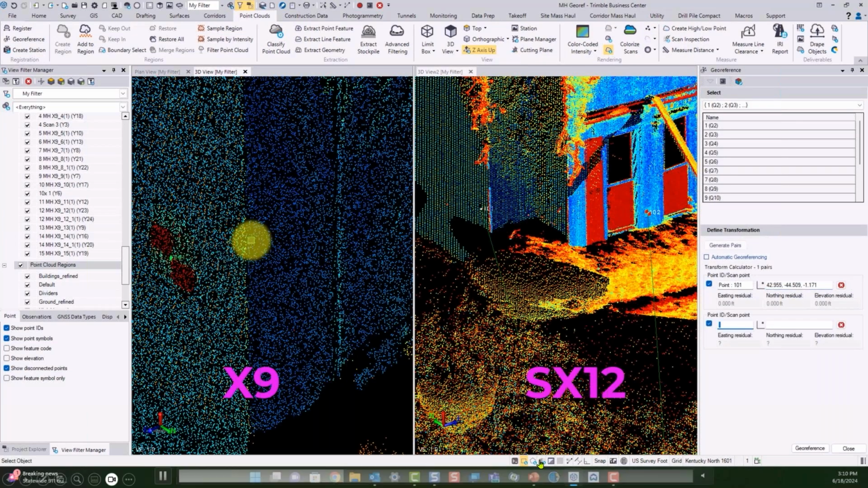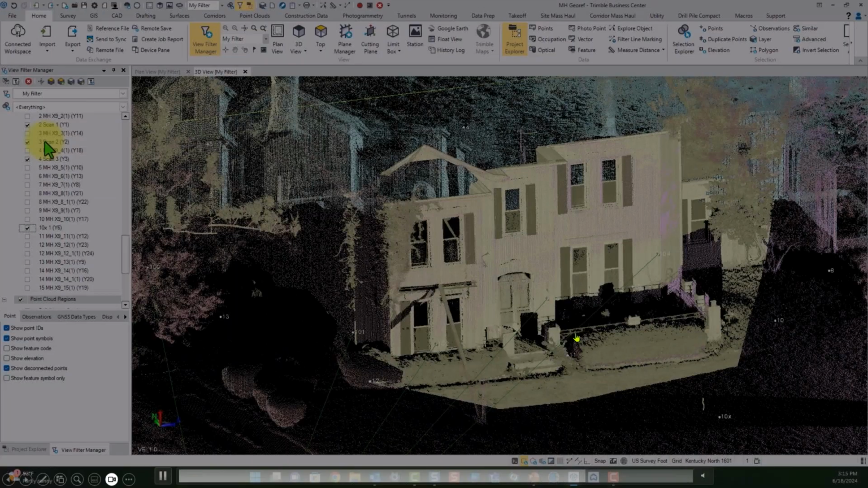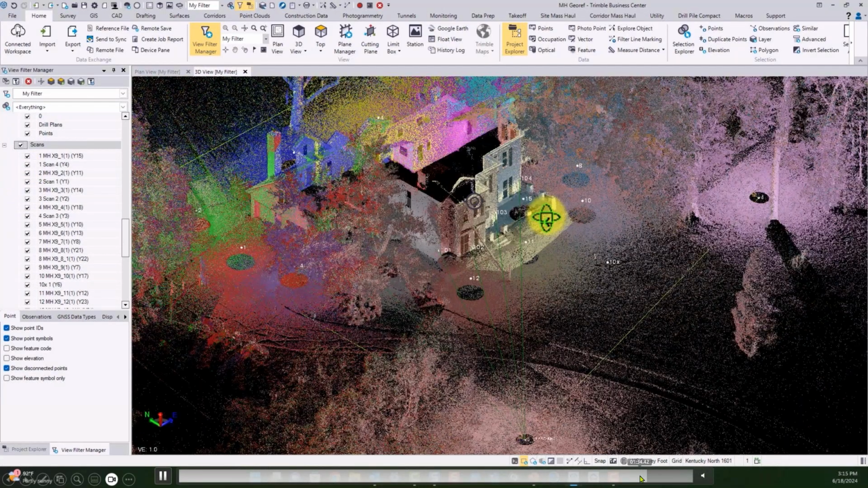I'm going to speed this up a little bit. So we did 3 point pairs, and there are the residuals. Again, I like to see those. Usually I take a screenshot when I'm done, but there's the final result, all the data connected together.